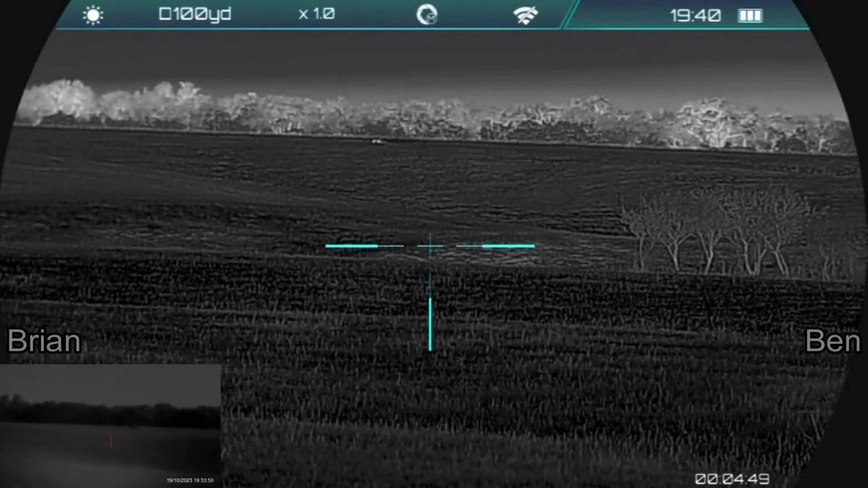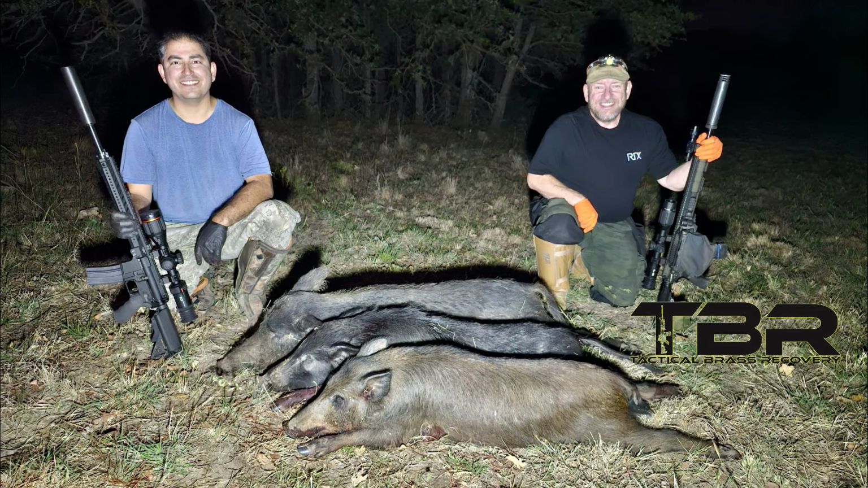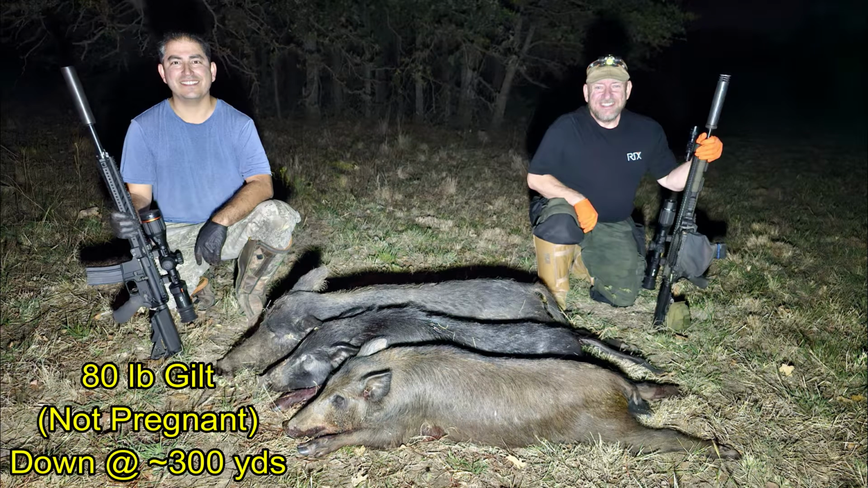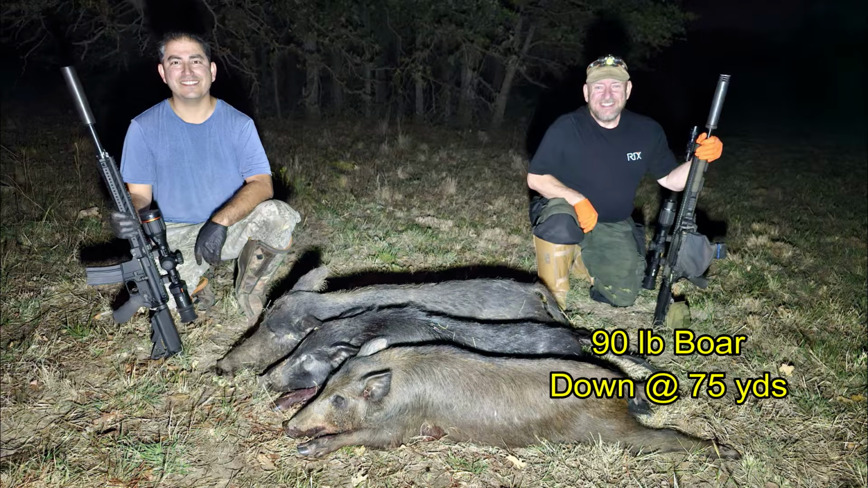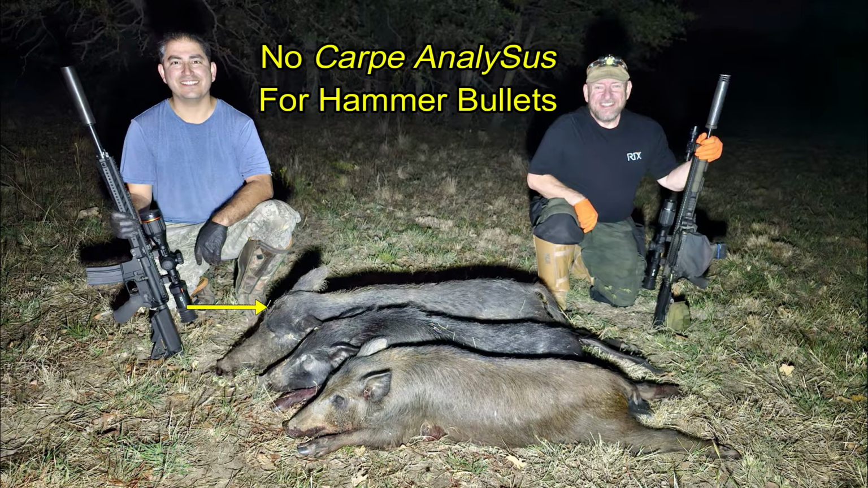Need a range on that. Brass Catcher by Tactical Brass Recovery. Well, Ben's last hog was this 80-pound gilt that was not pregnant, down at 300 yards. The hog that we jointly shot was a 90-pound boar down at 75 yards. And my opener was a 160-pound boar down at 120 yards, shot through the center of the forehead.